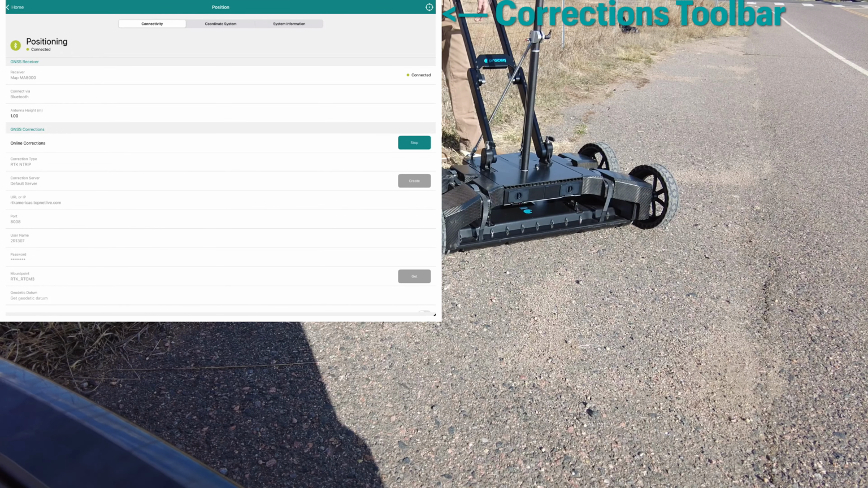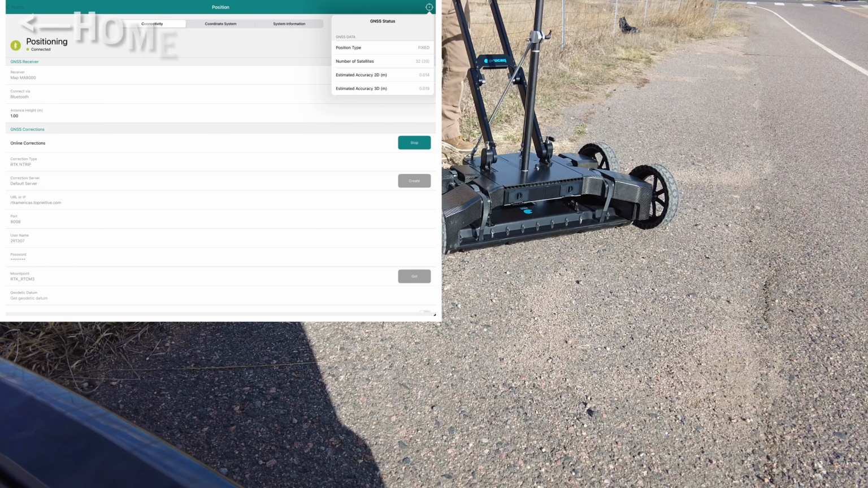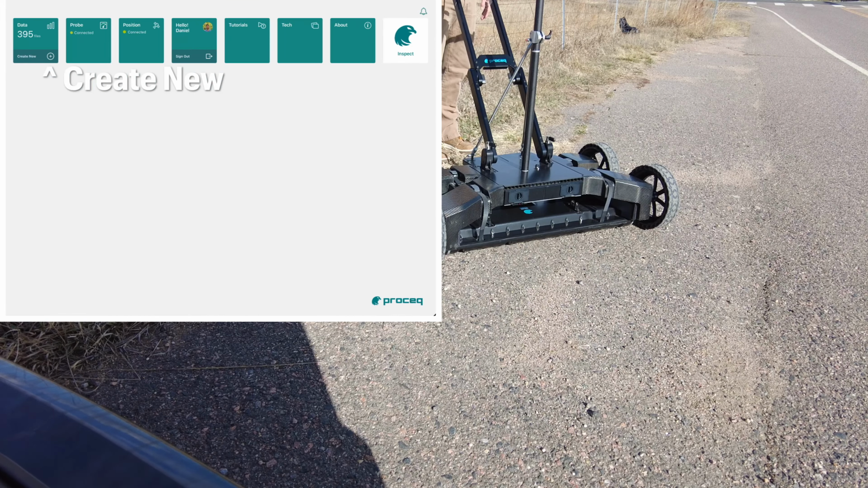And top right corner, I already have a fixed position, 20 out of 32 satellites, 0.014 meters of accuracy in 2D, 0.018 meters of accuracy in 3D. So we are fixed and ready to go collect data. We're going to hit the home button, hit the create new here.